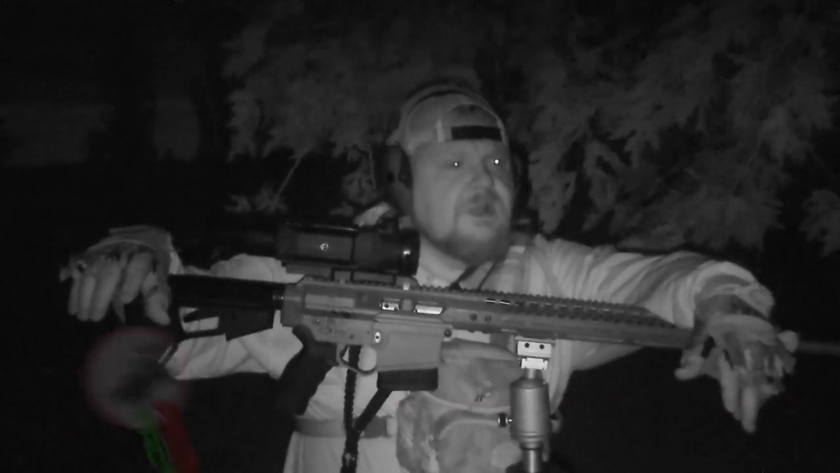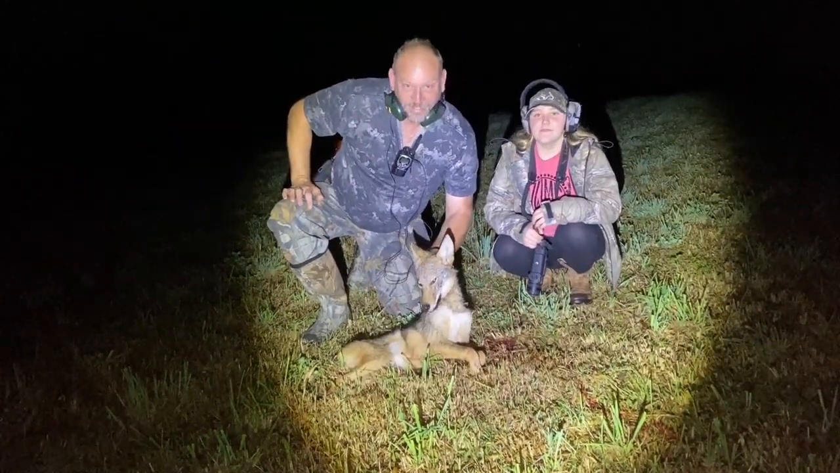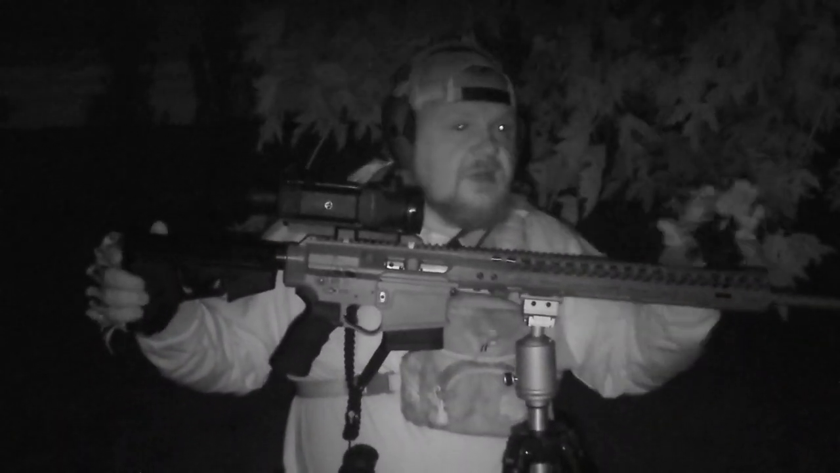We got a field here that wasn't planted this year for whatever reason. We think it's got winter wheat in it now. Jamie got his first kill the other night with his suppressor. I'm looking for my first kill tonight. So I'm excited. We got a good opportunity here.